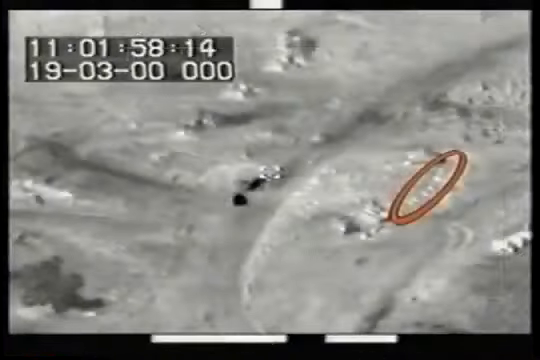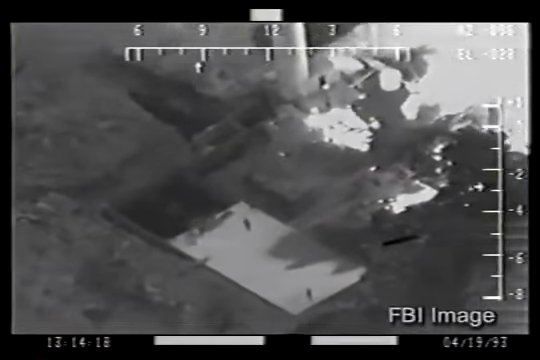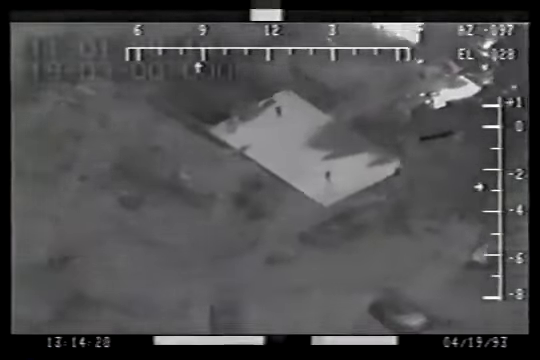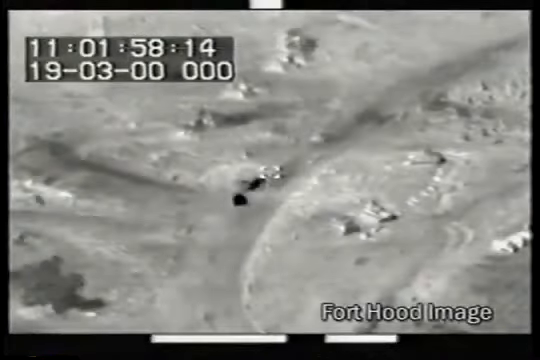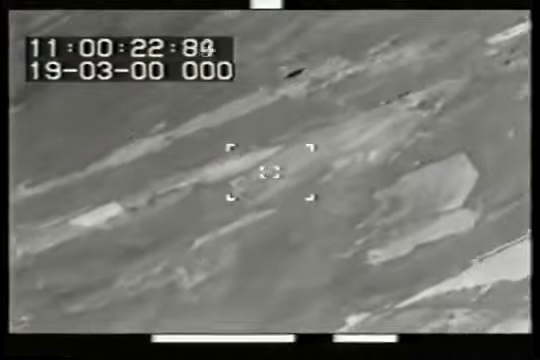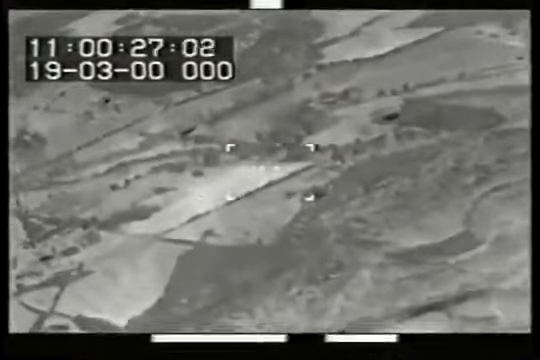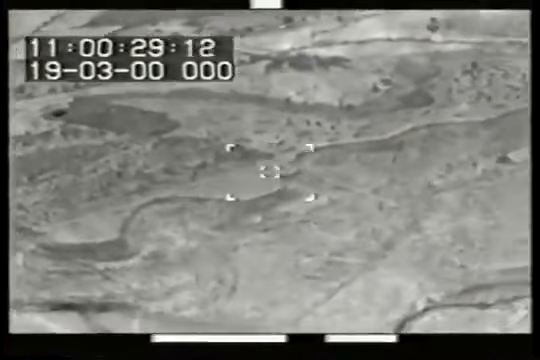In addition, why don't the human figures in the Fort Hood FLIR look like the figures seen in the April 19th FBI footage? The answers may be found in the fact that the FLIR project scientists noted several anomalies in the Fort Hood video that strongly suggested that the equipment being used was malfunctioning, distorting the final image of the recreation.